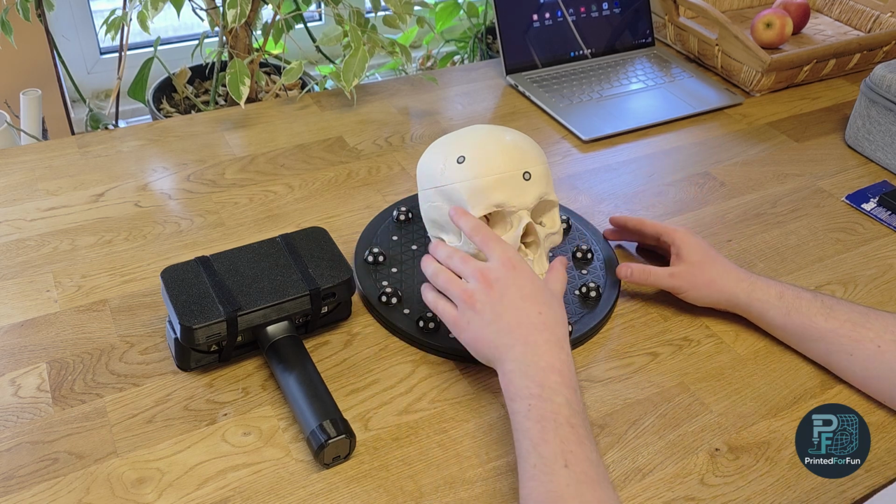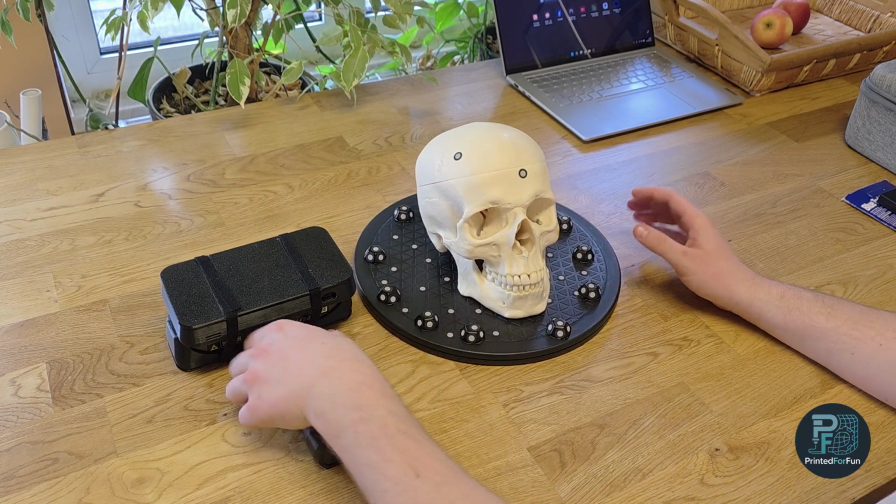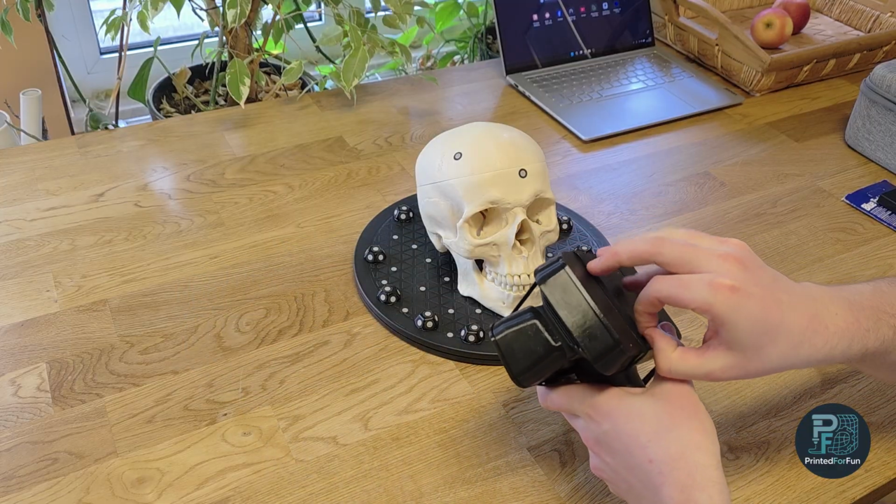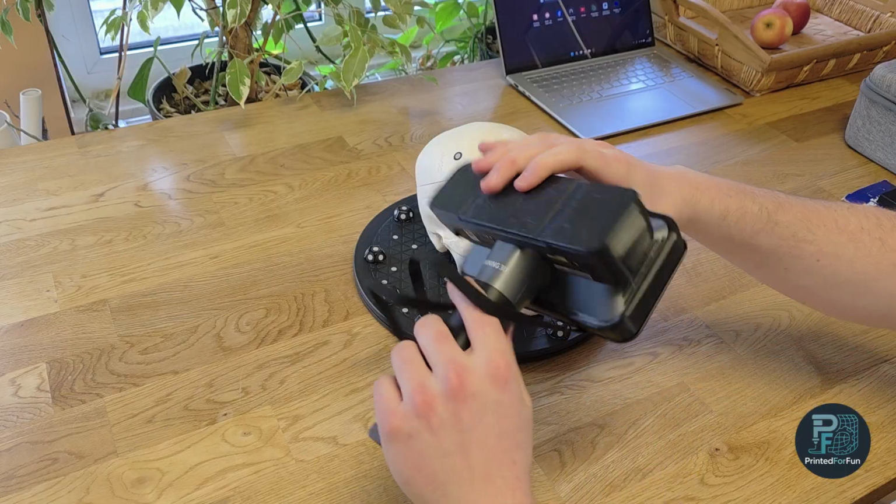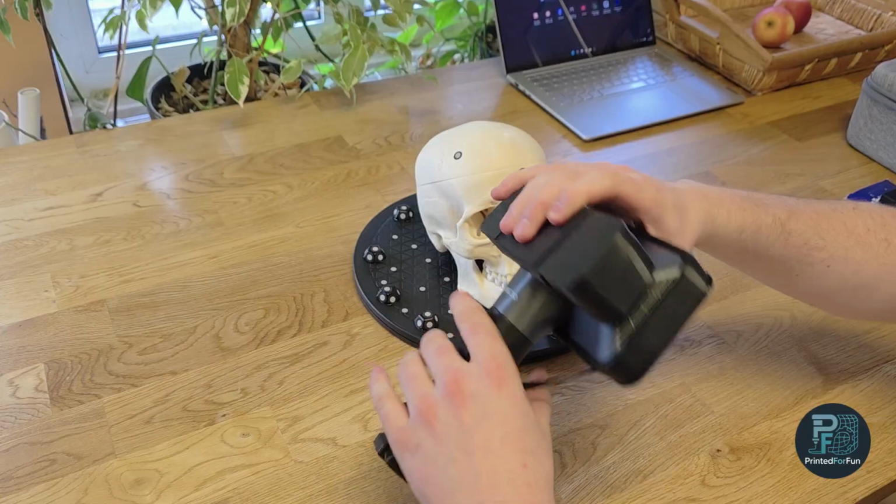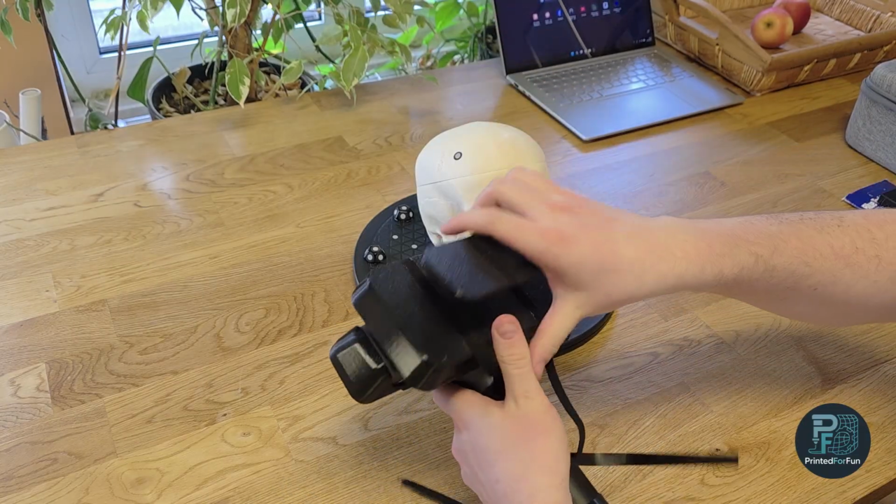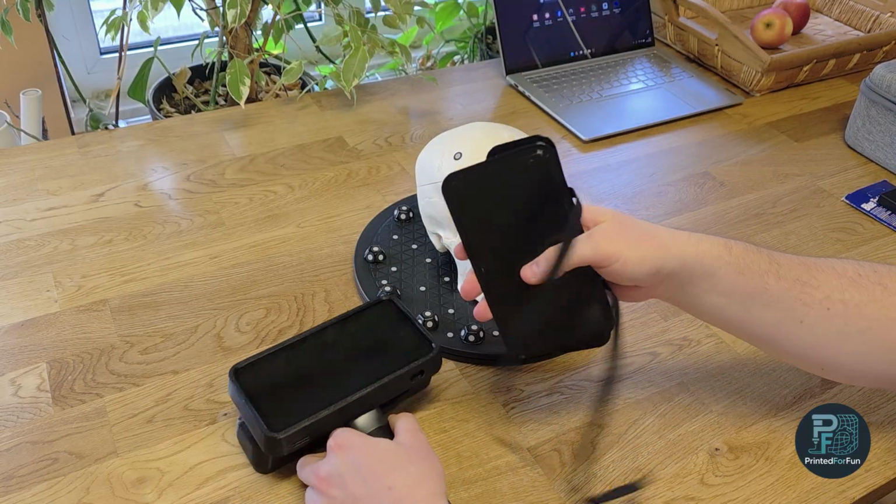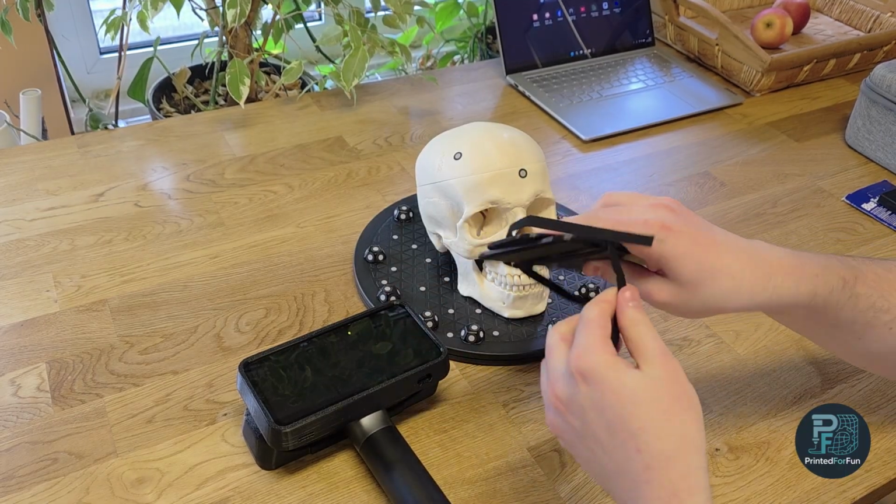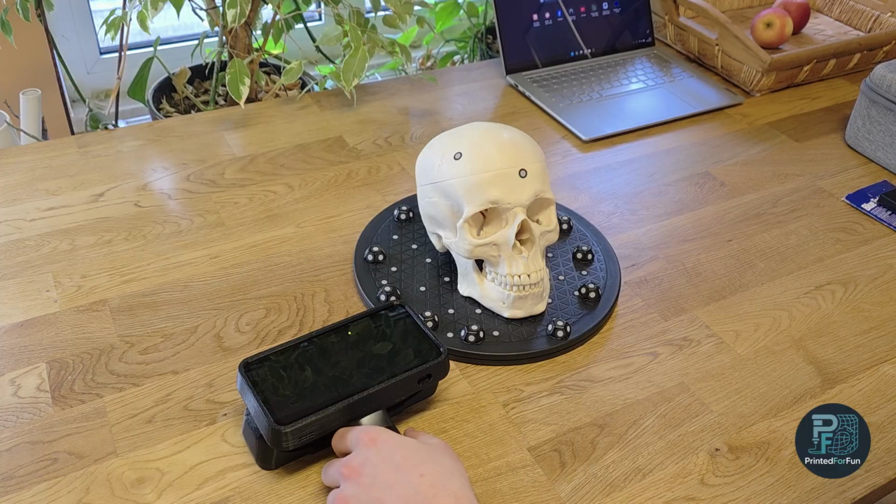As you can see, I have my trusty skull here. And before I continue with the scan setup, let's unpack, or unbox, the Rigil. I have the Rigil with my own designed protective case and protective covers. There are these two PTG covers with Velcro strips that are used to protect the screen and the emitters while transporting.